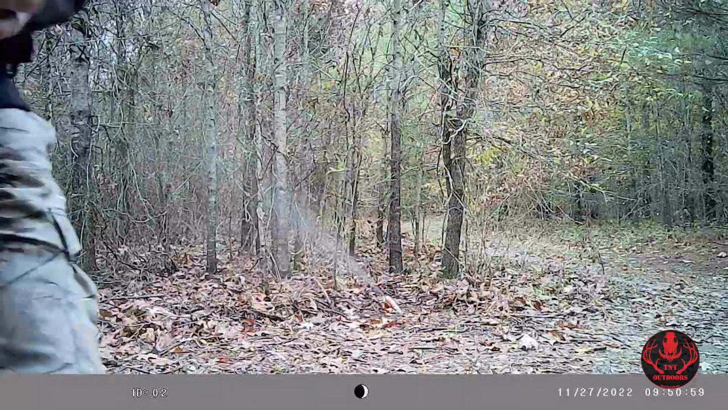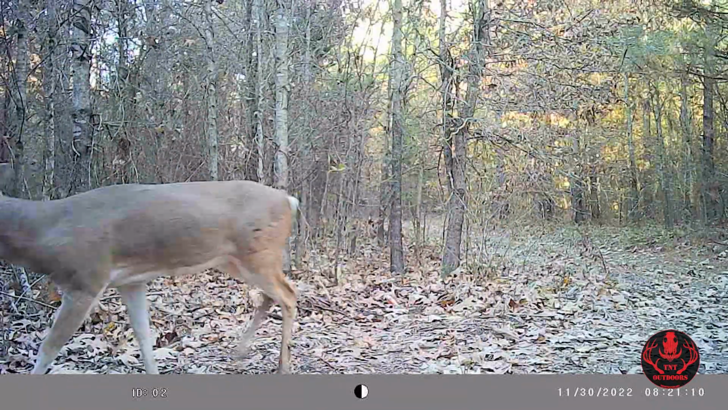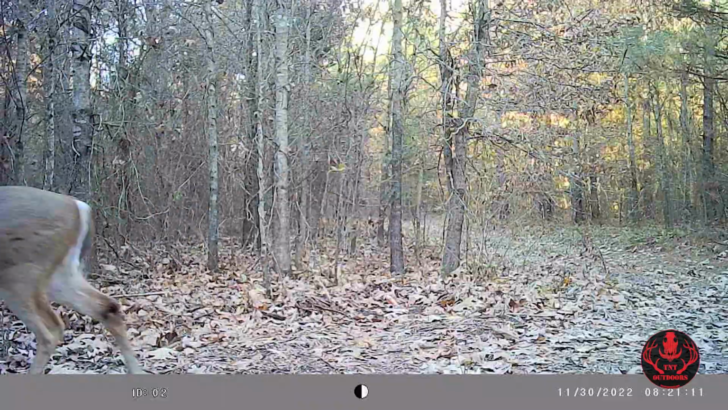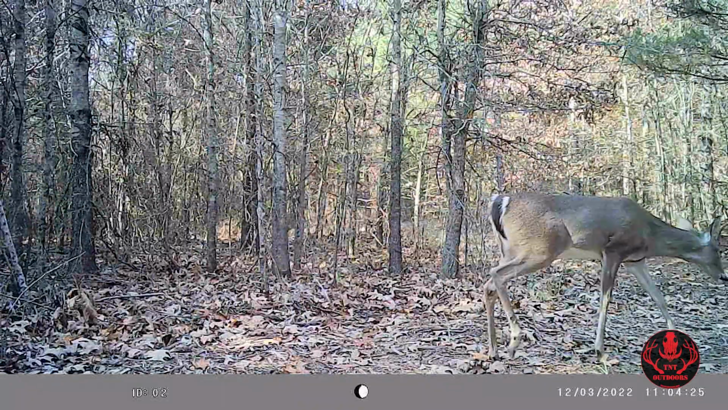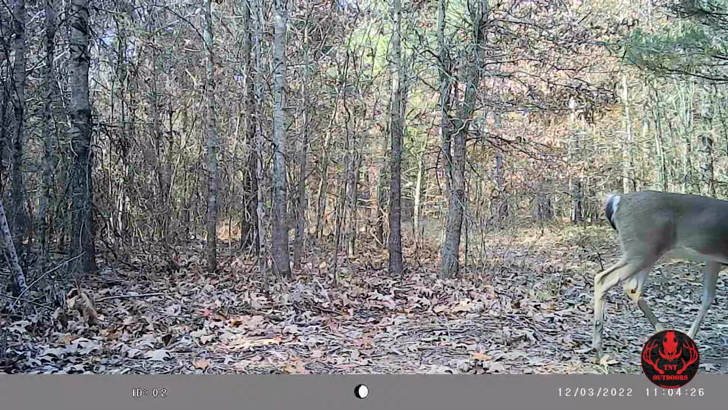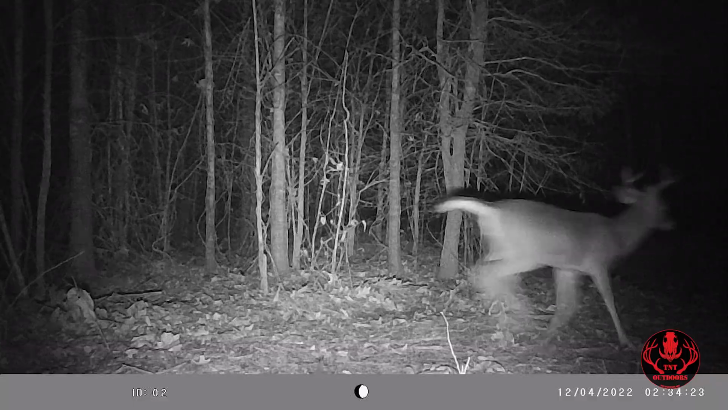And then on November 30th, we got our first buck sighting. But he just cruised on by and didn't even seem to notice the Buck Bomb site. And here's a spike buck passing through on December 3rd, and he also didn't even acknowledge our Buck Bomb. Here's another buck coming through on December 4th, but I think something else spooked him.